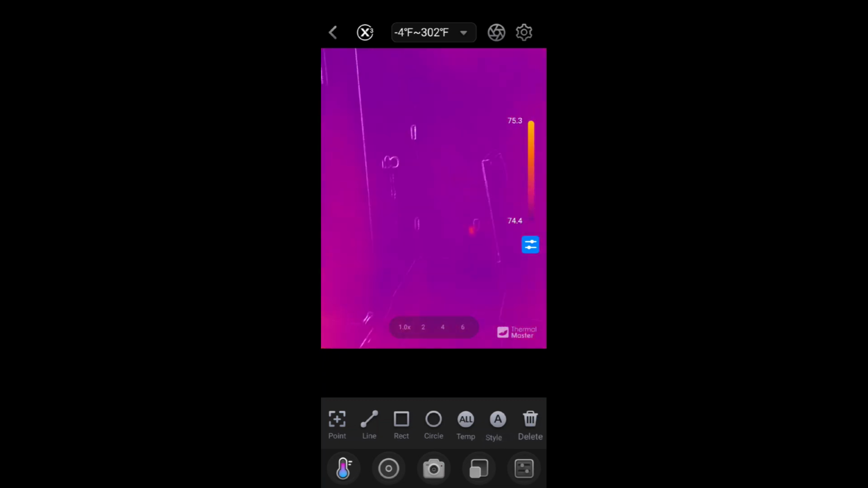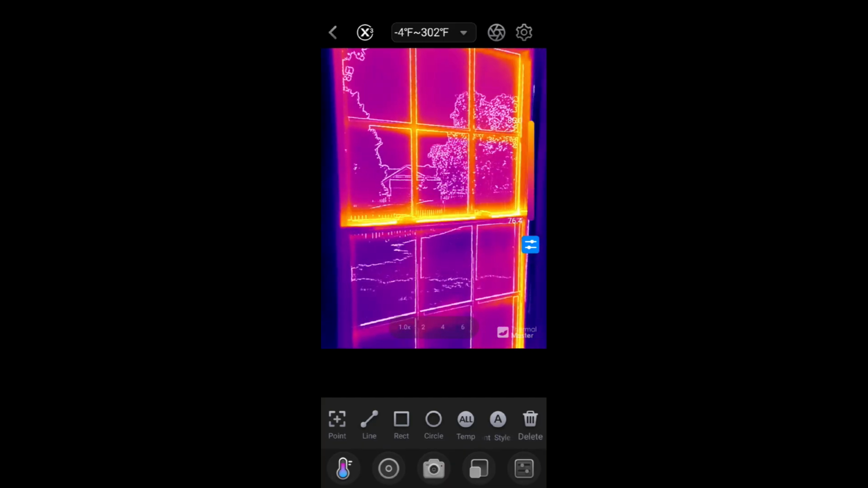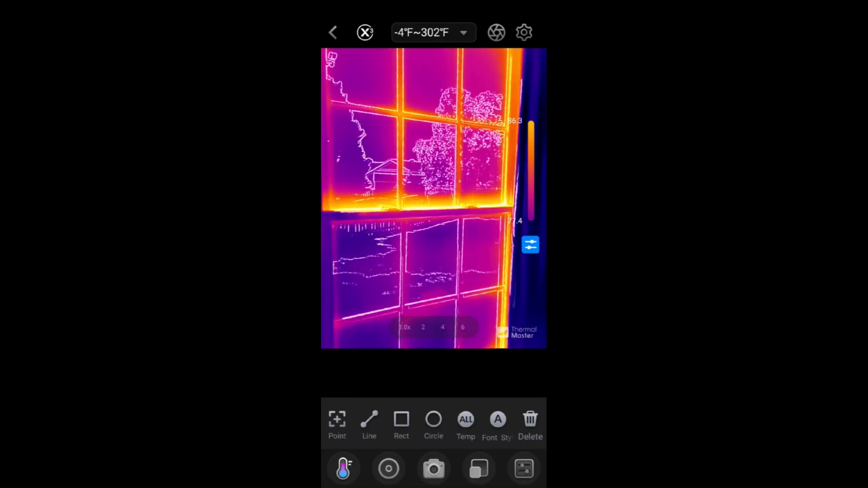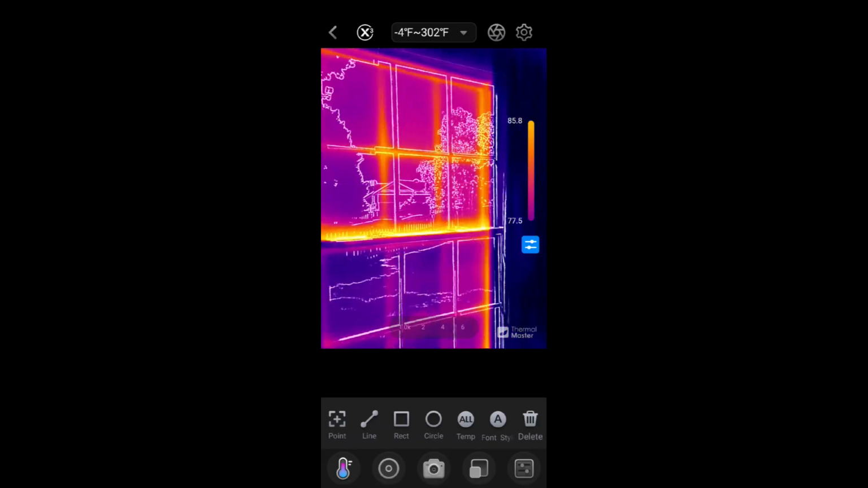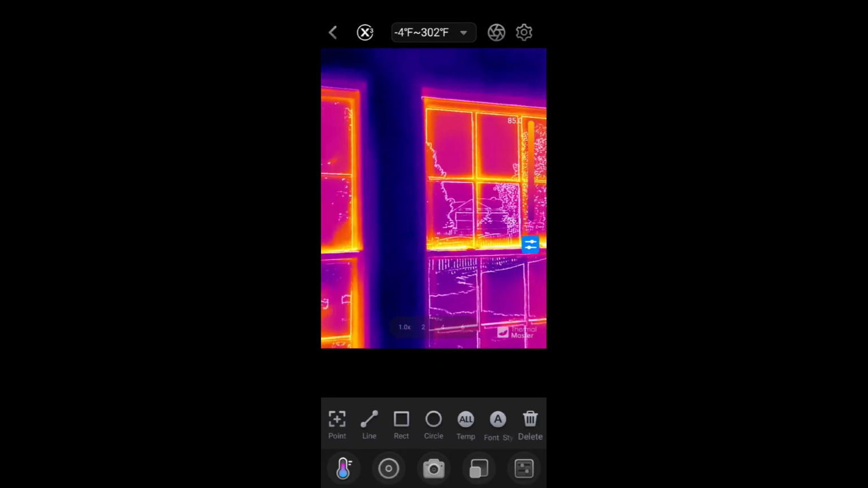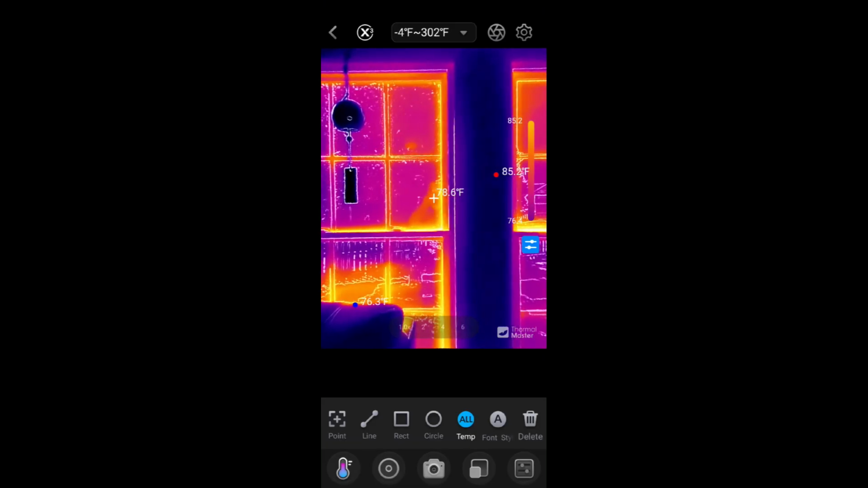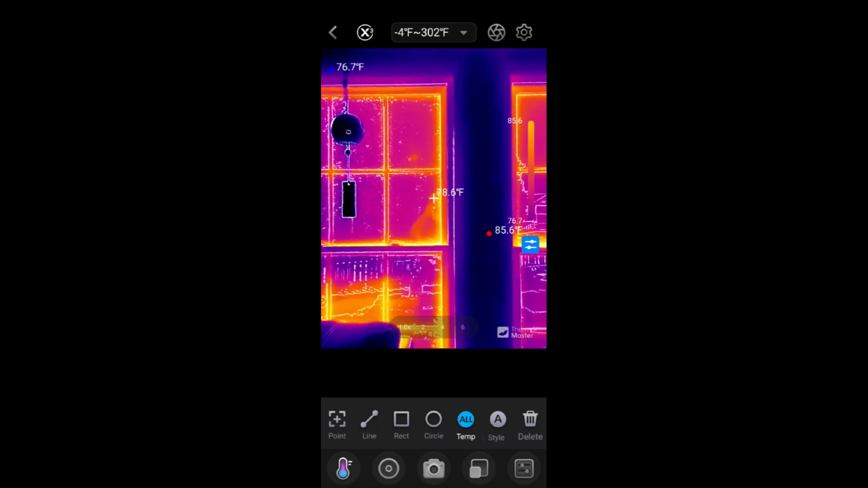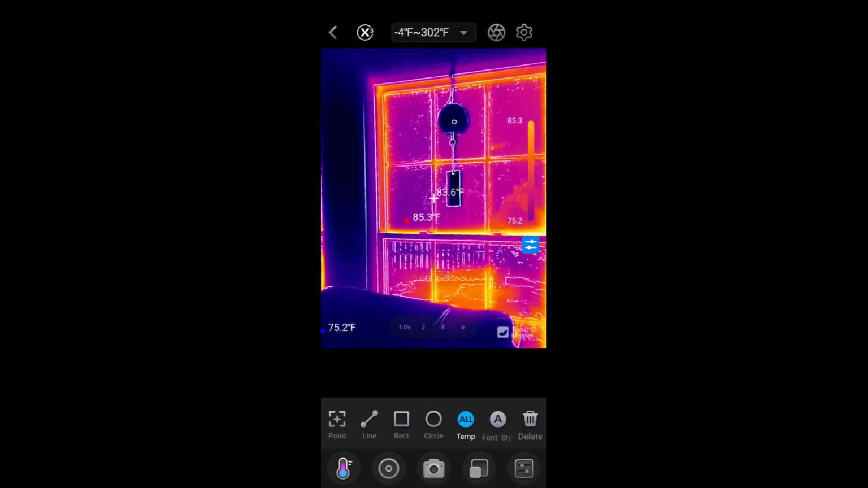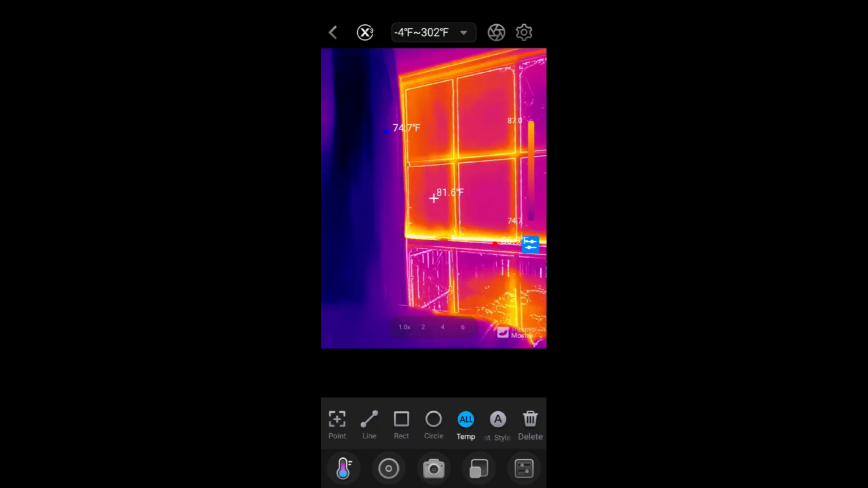So let me just take you and show you some practical ways that you can use this. So here we are in my living room window. I already showed you one practical way, seeing what your ducts, your AC or your heat is pumping out. But you can see heat loss here from the window, or how much heat is coming in from the window. And again, when I hit the all button, it's giving me the temperature it sees around these windows. And I can tell where a lot of the heat's coming in. And of course, it's a sunny day outside.